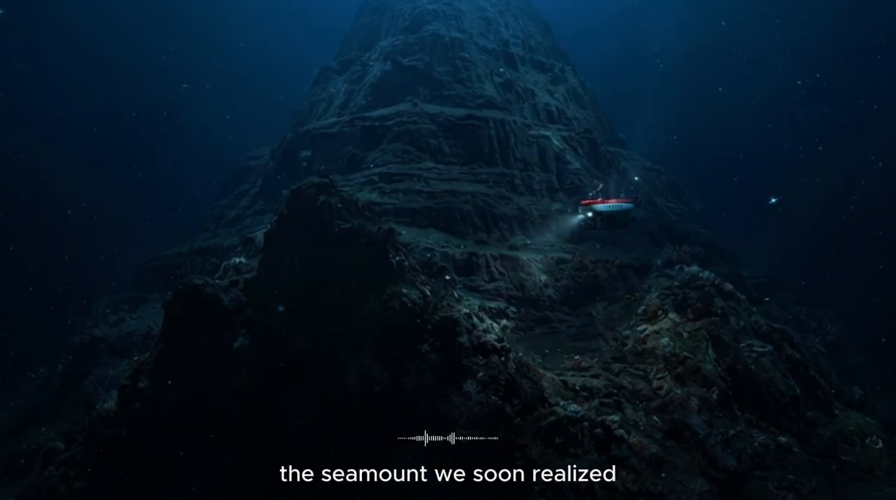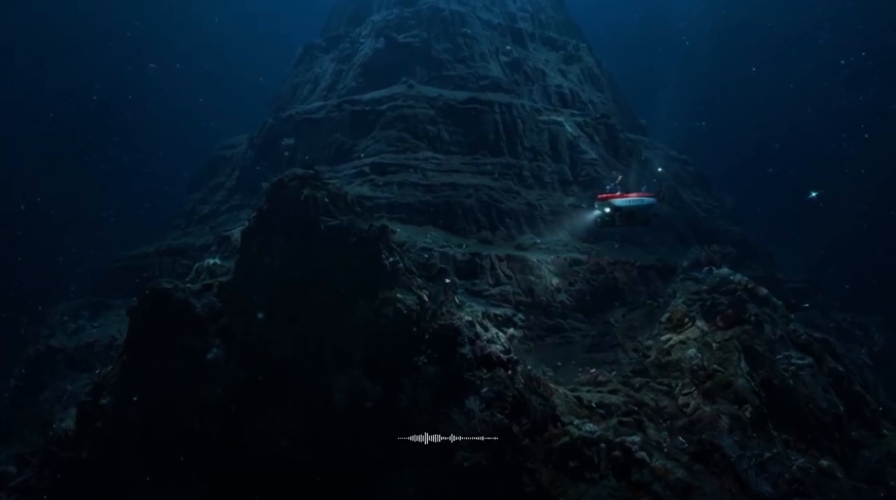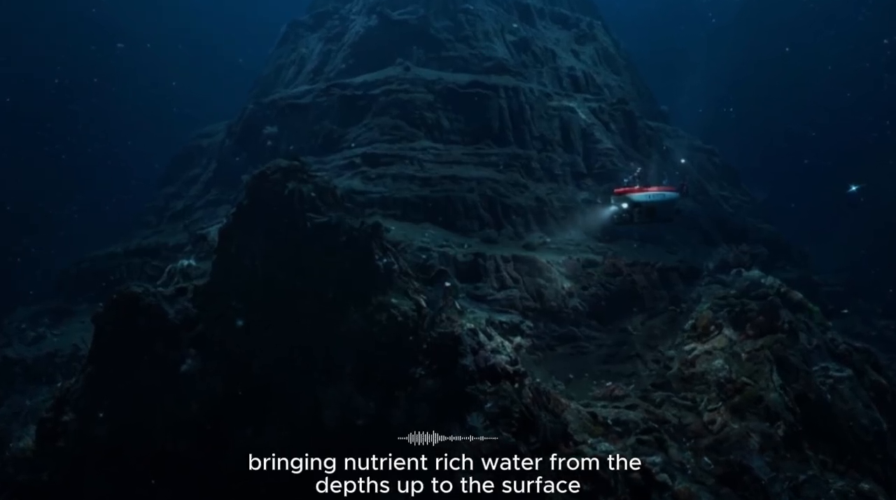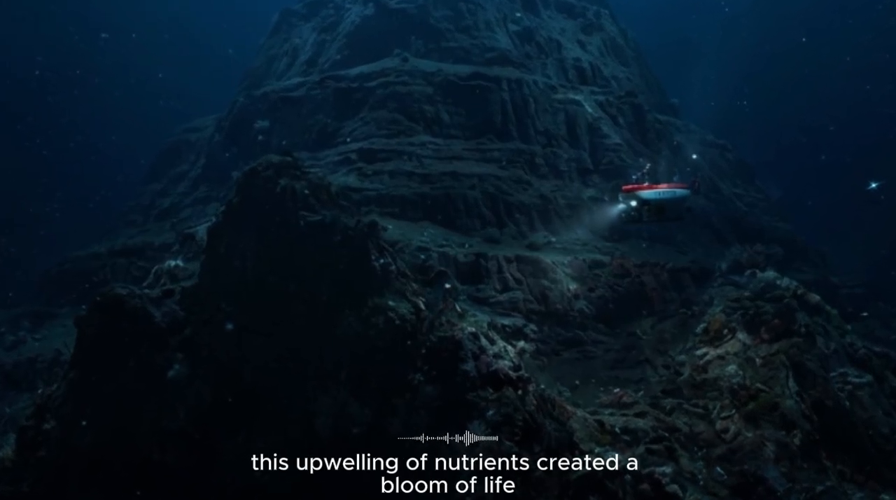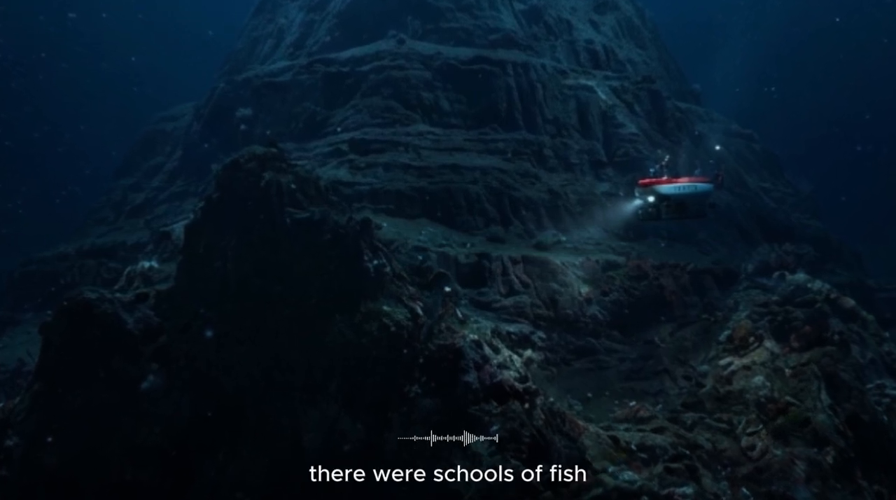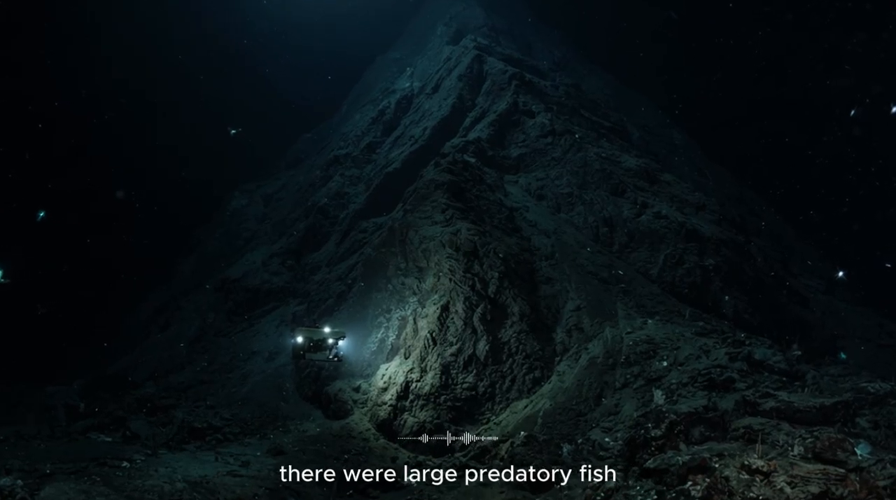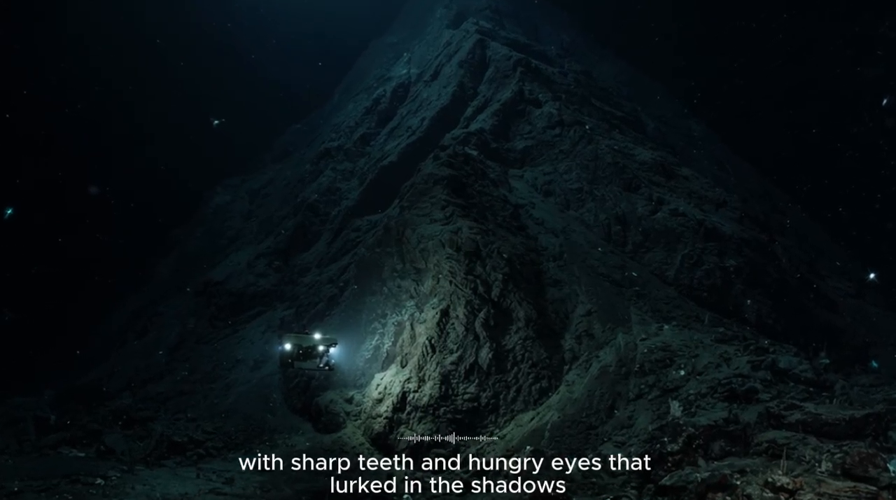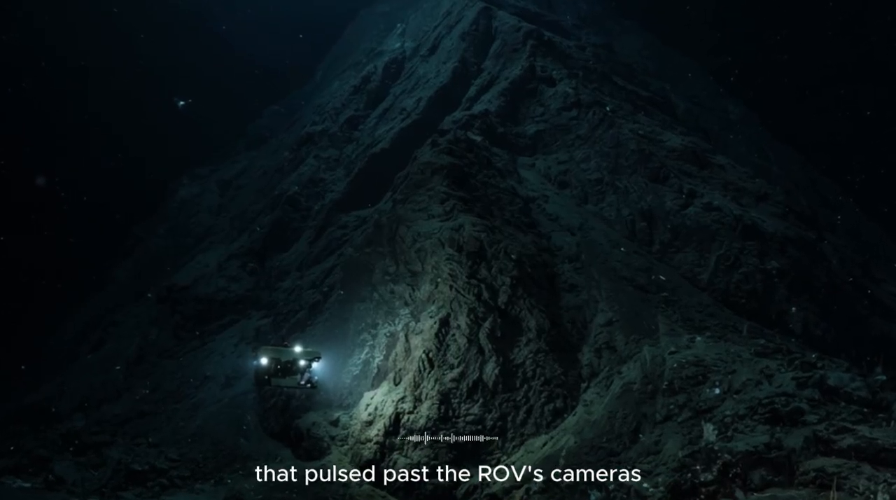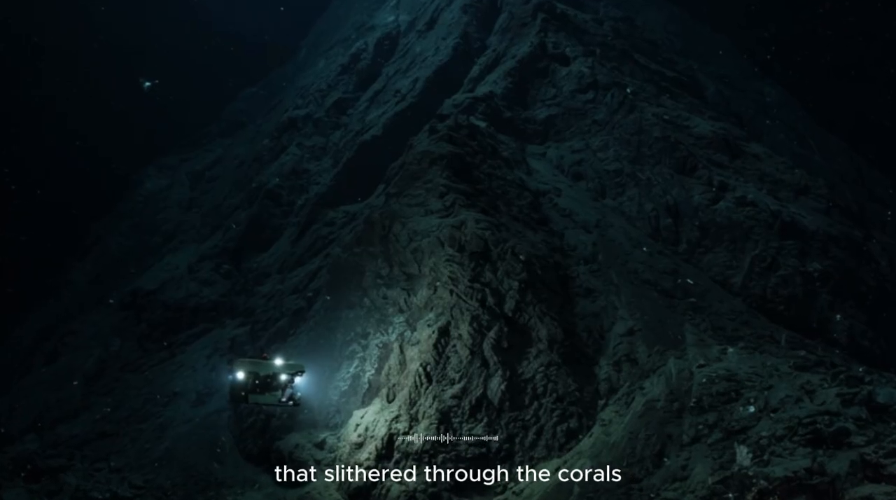The seamount, we soon realized, was an oasis in the desert. It disrupted the flow of the deep-sea currents, causing them to rise, bringing nutrient-rich water from the depths up to the surface. This upwelling of nutrients created a bloom of life, a feeding frenzy that attracted a dazzling array of creatures. There were schools of fish, silver and sleek, that spiraled around the summit. There were large predatory fish with sharp teeth and hungry eyes that lurked in the shadows. There were squid, ghostly and translucent, that pulsed past the ROV's cameras. There were eels, long and sinuous, that slithered through the corals.